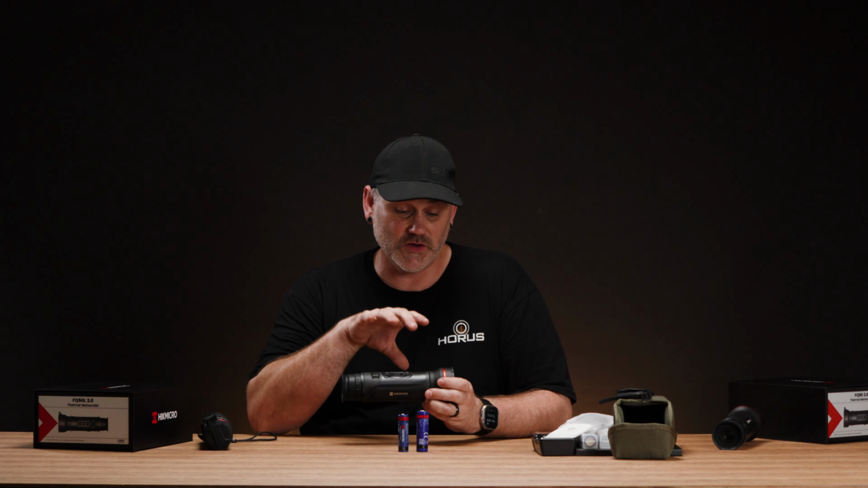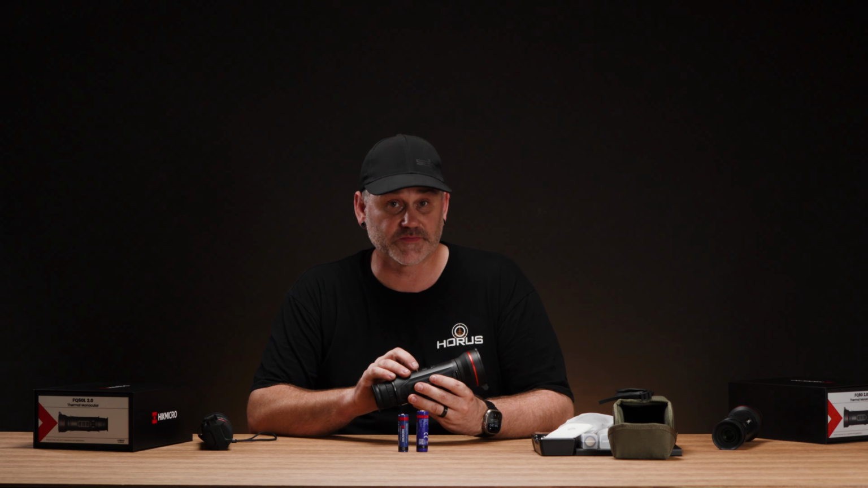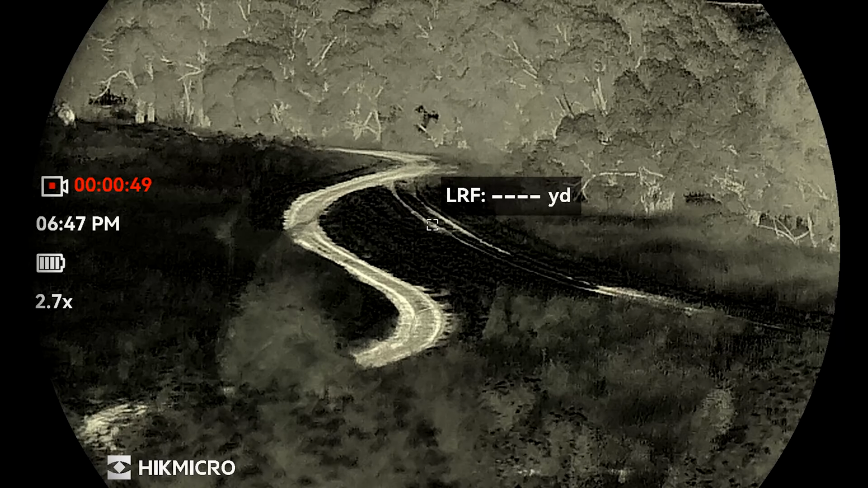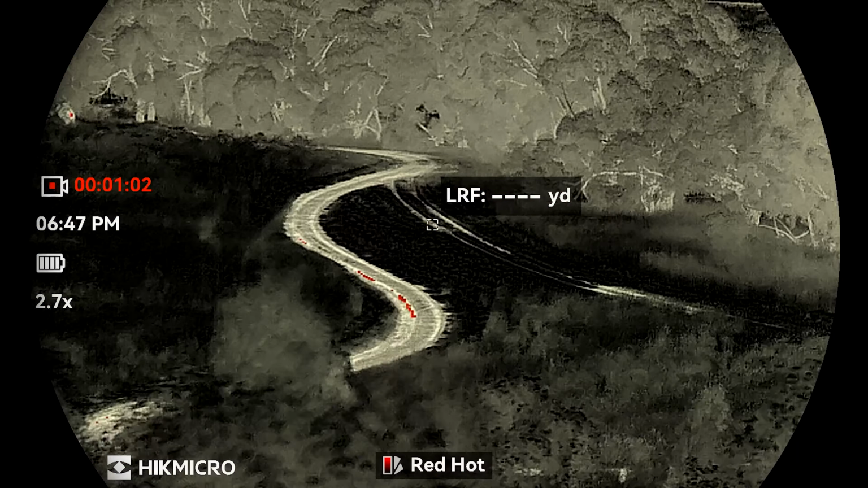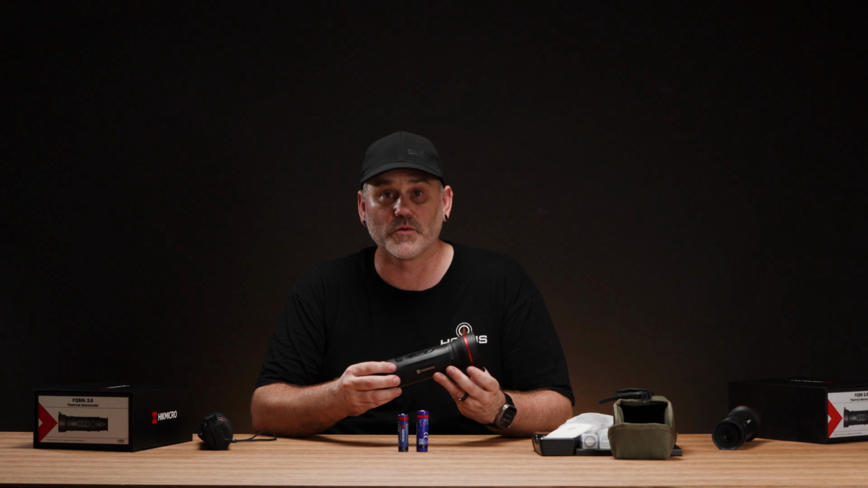So we have a larger field of view on these units compared to the previous model, but we also have a slightly lower base magnification. We also have a few more color palettes in this one. Now, you got the traditional white hot, black hot, fusion, and red hot, as well as red monochrome and green monochrome. They're quite good options as well.